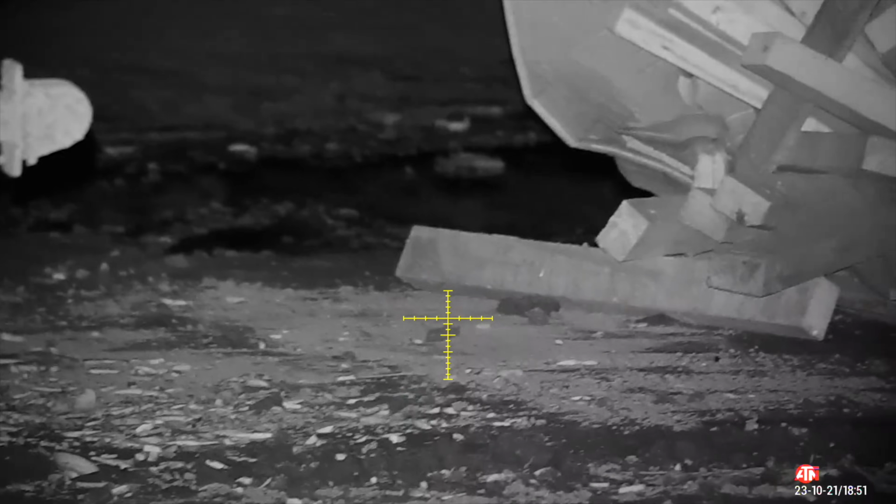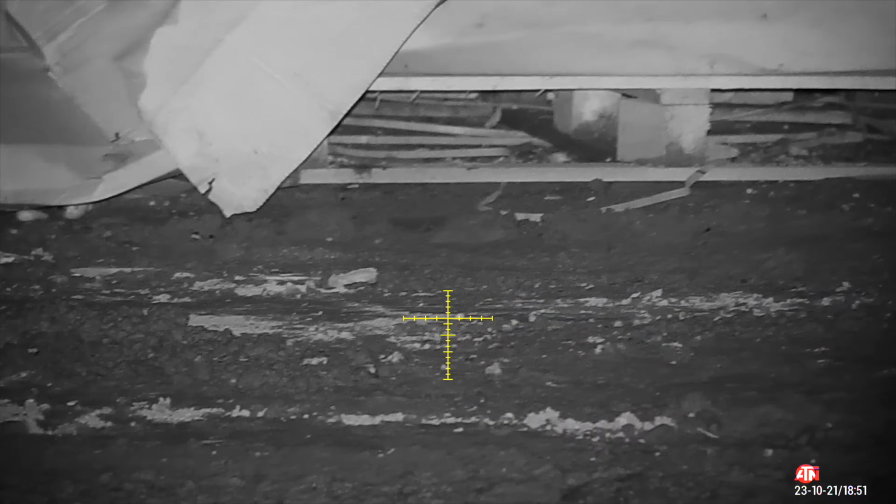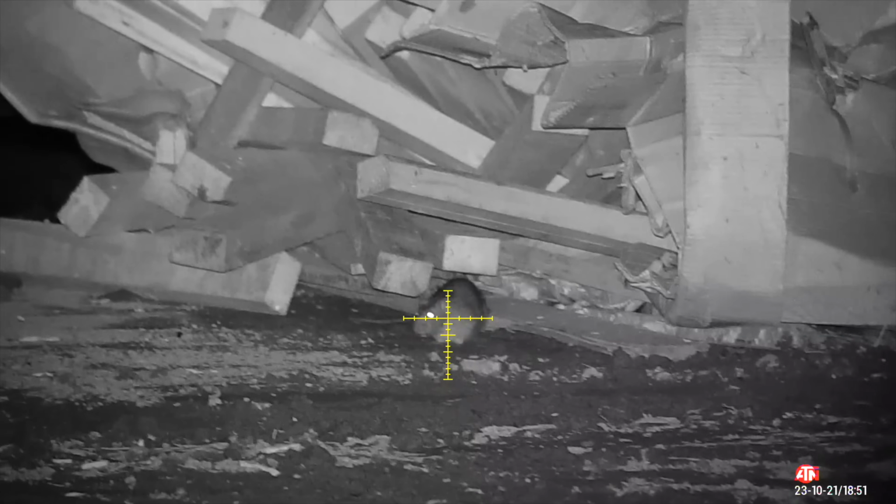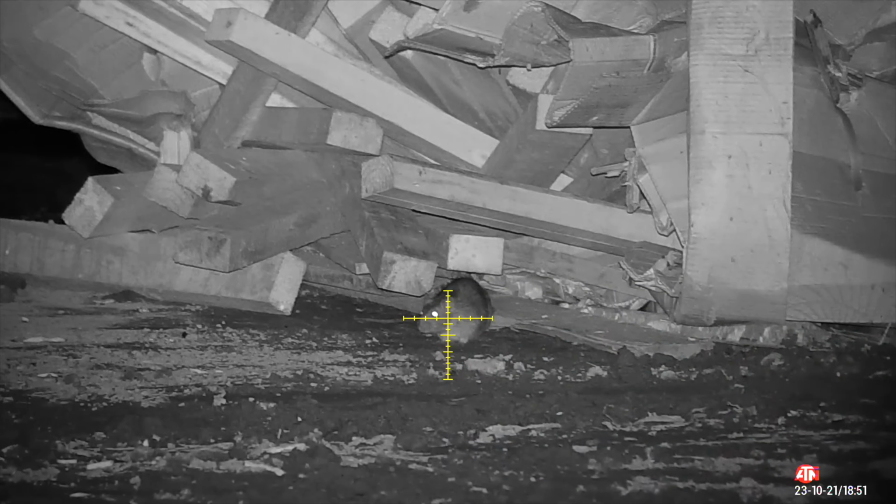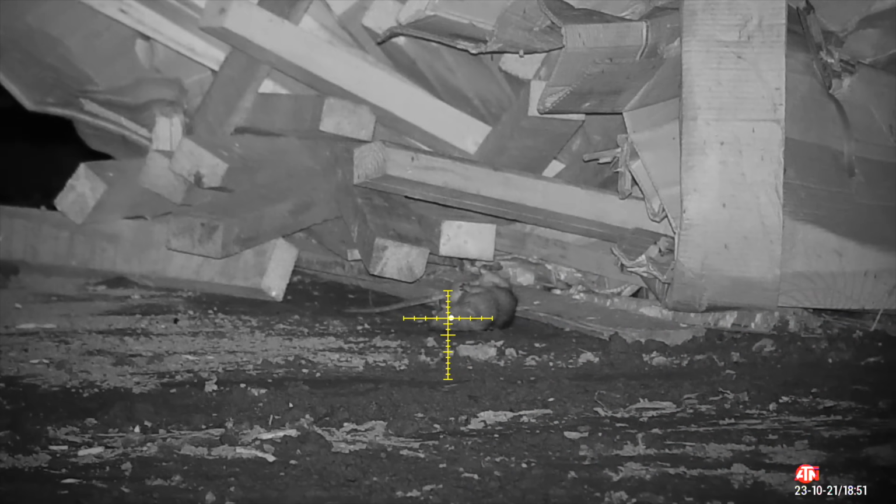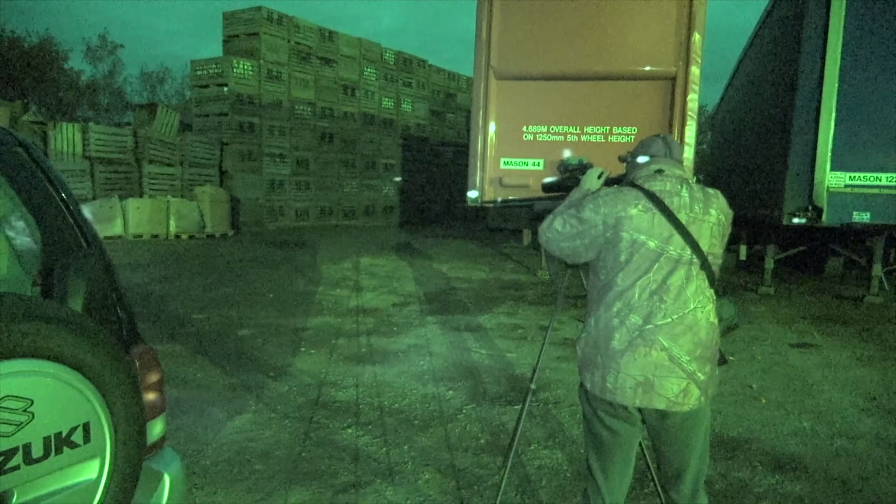I wasn't too sure if I'd actually hit that one or not, so I thought I'd stay there just in case I saw that indicative flicking of rat. So, well, I can't see it, so I'll take this one instead. Definitely no qualms about that one. That one was stone dead.